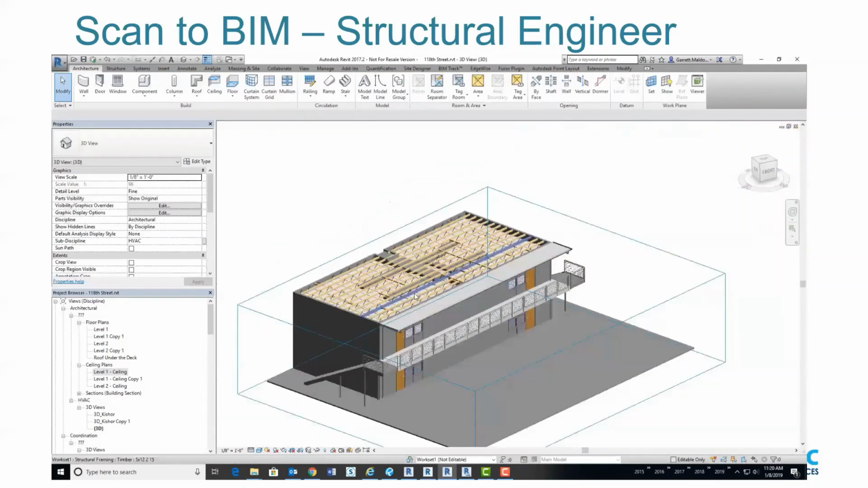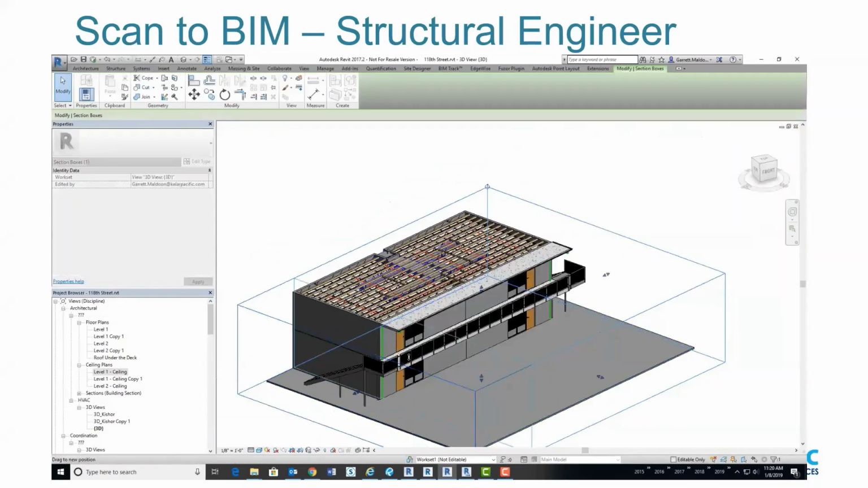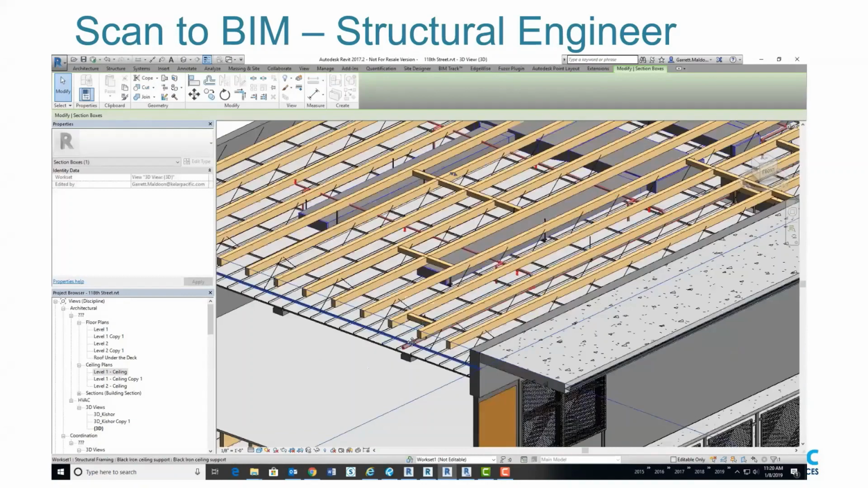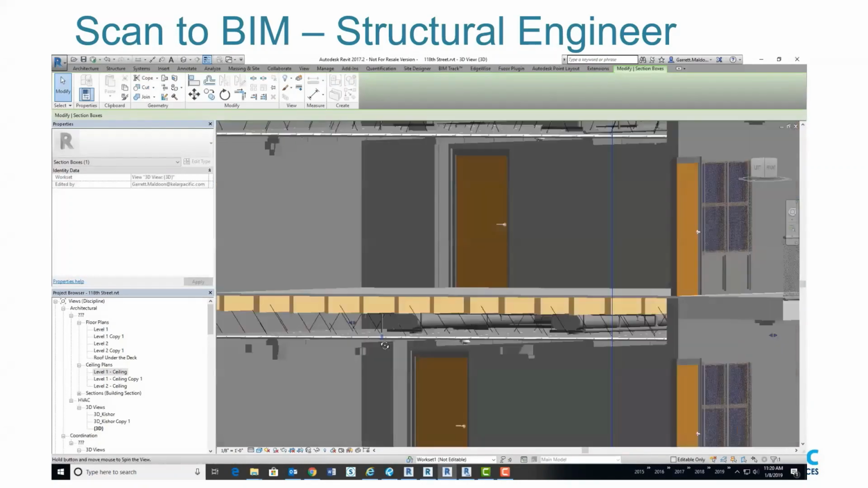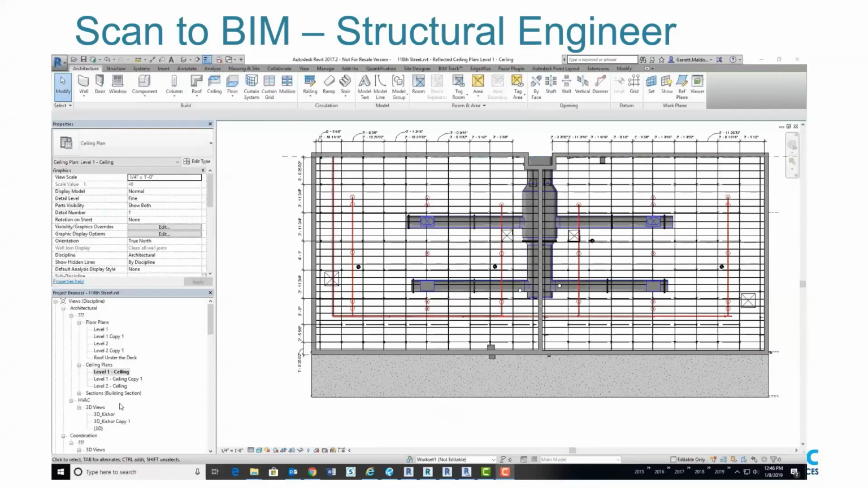So the engineer was really after all of the suspension wires. You saw in the scan that those wires showed up, and we were able to model them in Revit as a starting point.